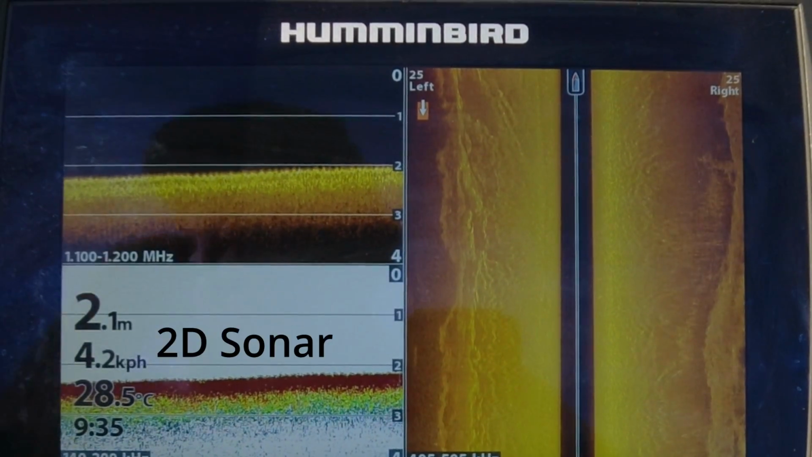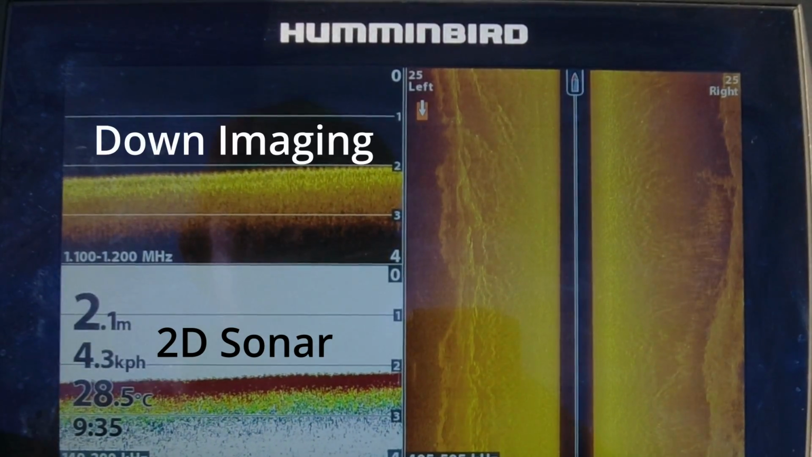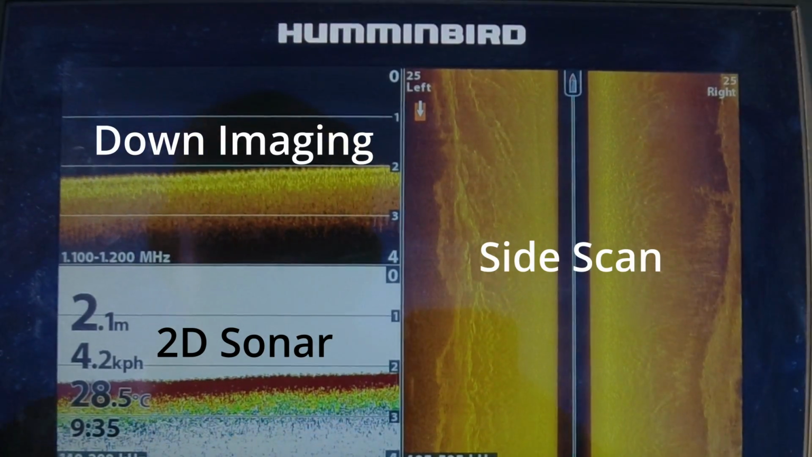So Sam wants to know how to use a depth sounder. Now, most boats have the type of sounder I've got in this. This is a Helix 9, but whether you use Lowrance or Garmin or whatever brand, most of them these days have sonar, 2D sonar, down imaging, and side scan. What's all that mean? No idea. So anyway, we're going to run through all of them.